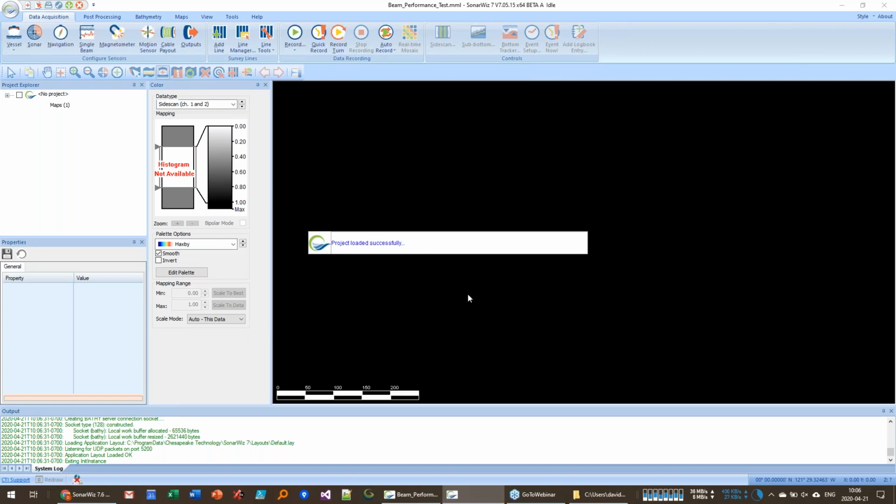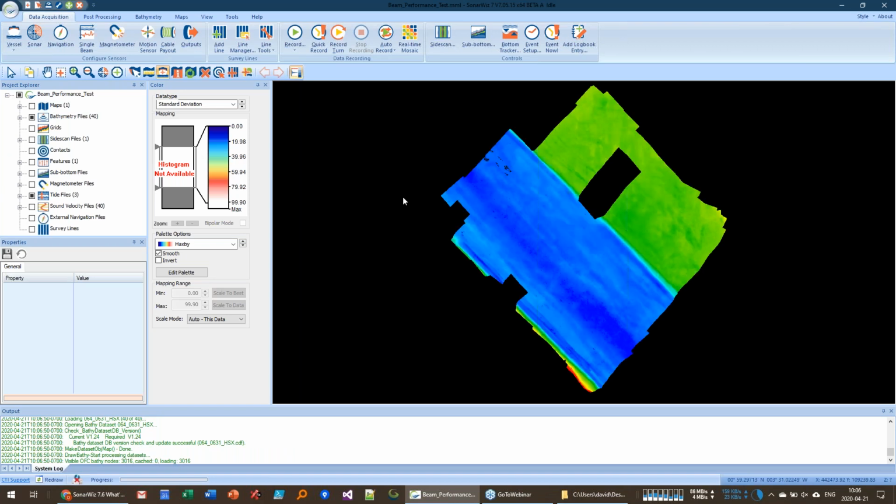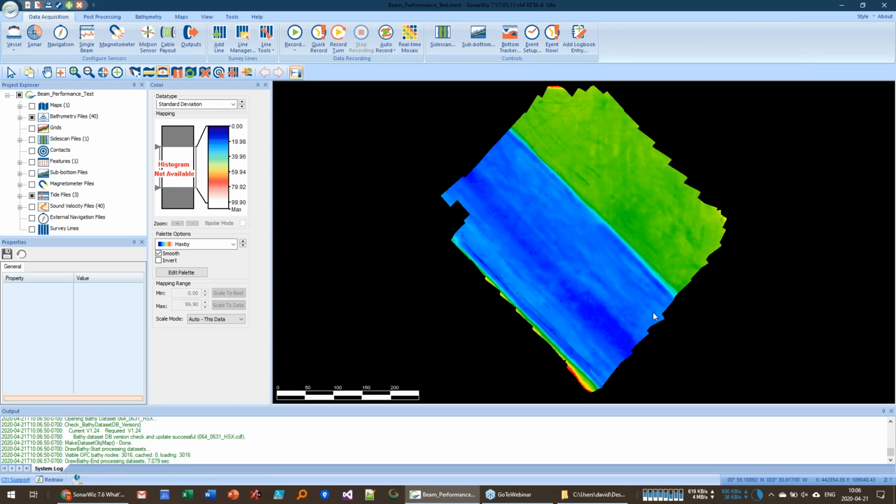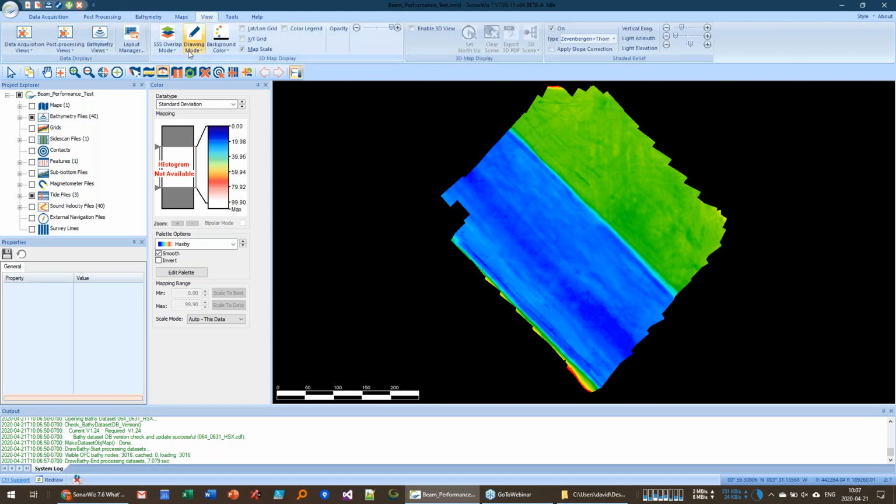So this is a typical survey that was designed for this purpose. What we've got in the center here is a very dense survey grid of a small, kind of flat area. It's only a couple hundred meters across, maybe 500 meters across and 500 meters down. And if you look at the track lines here, let me switch to show you the track lines.